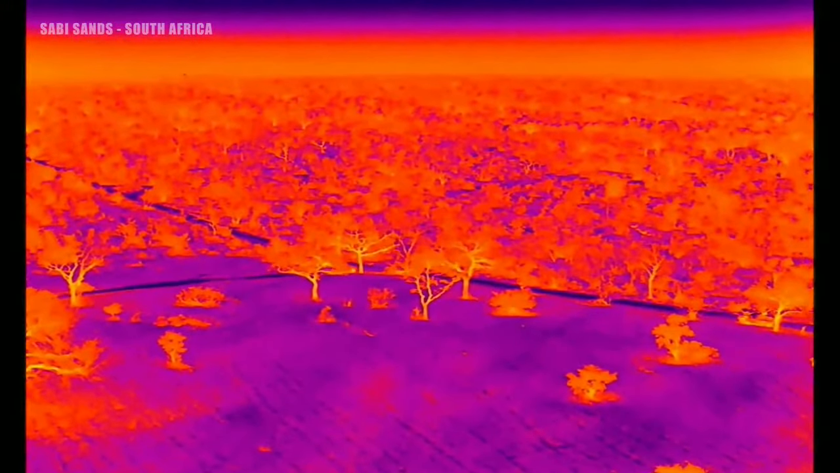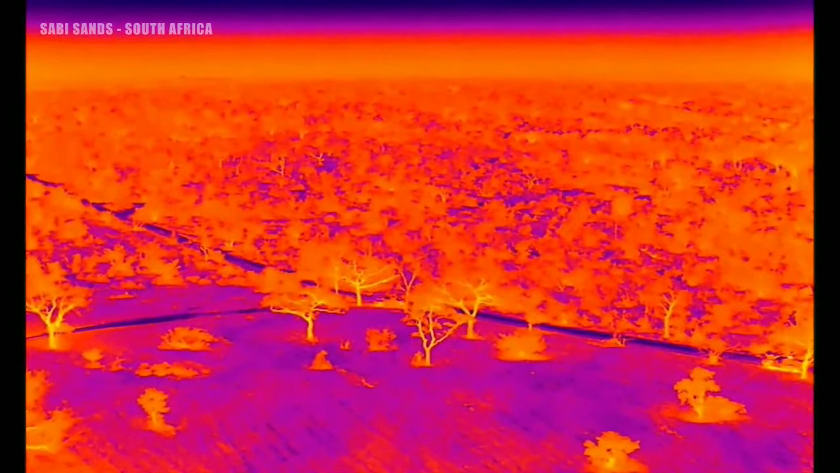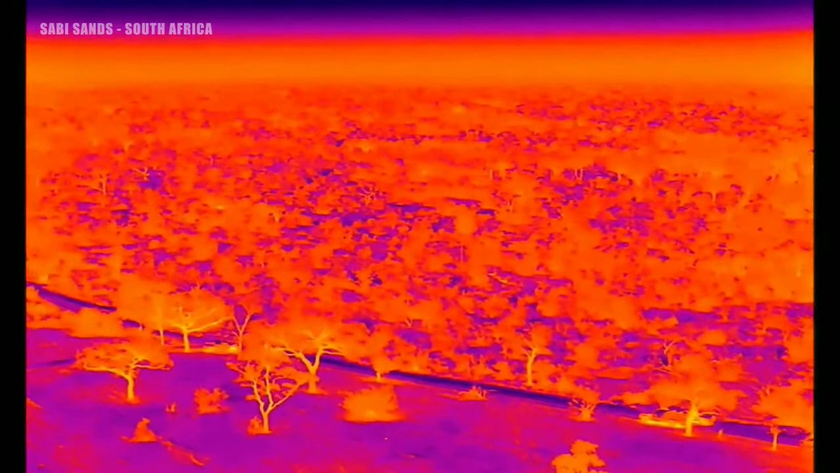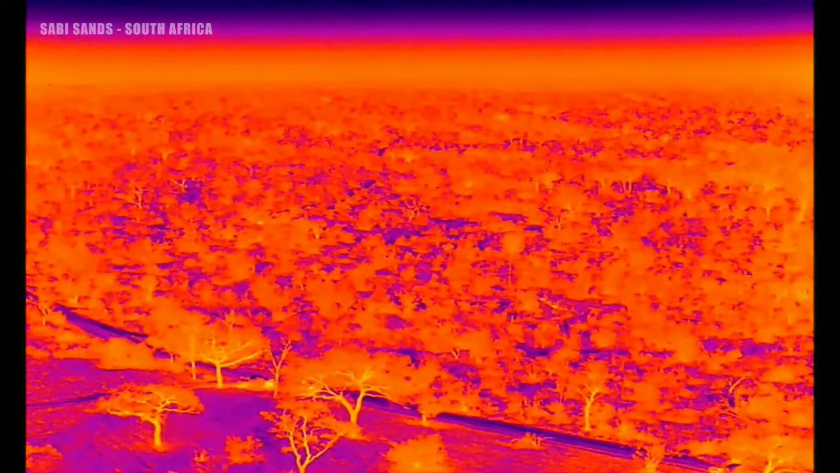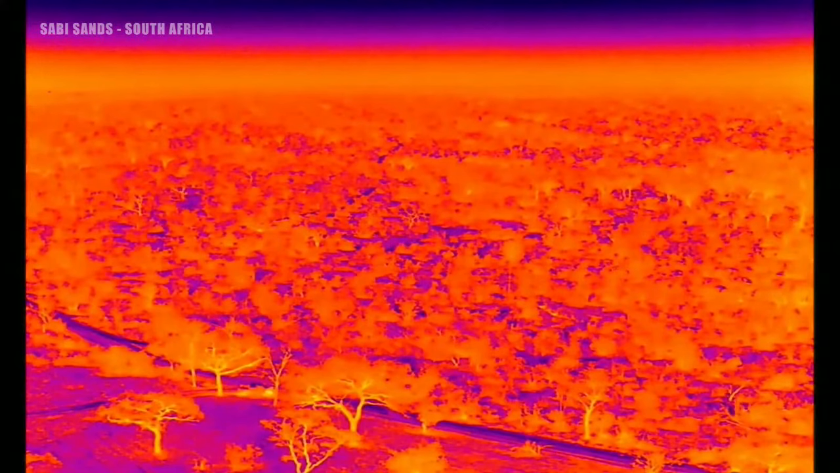Awesome. So we're gonna get some really nice hotspots coming out over here. So let's turn more to the left. Stand still. Let's see if this be like an archer.